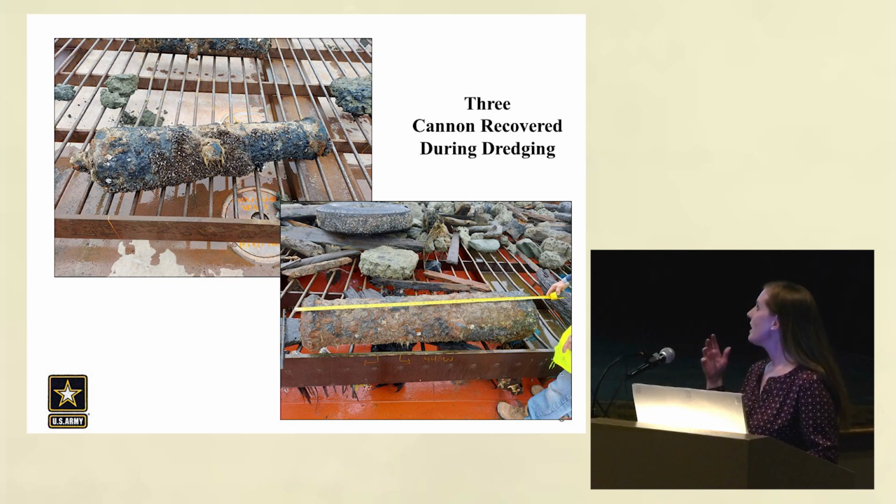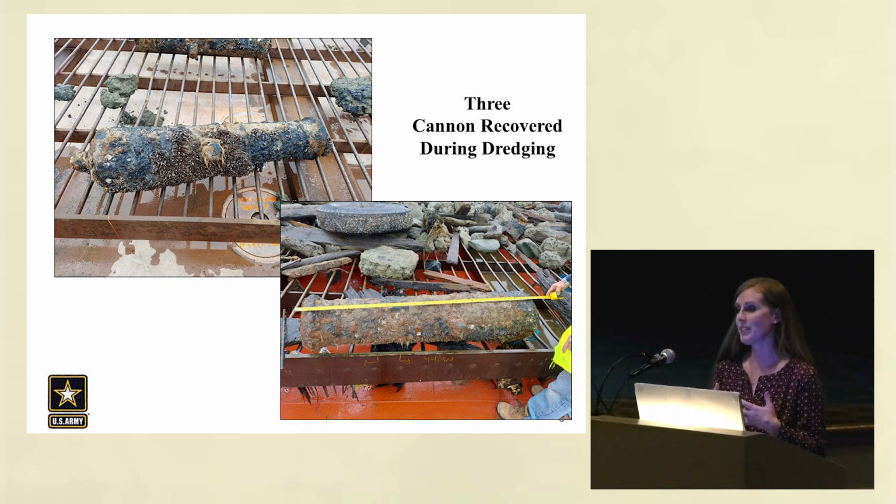So how did we end up finding 15 Revolutionary War cannon in the river? As part of the dredging techniques they use in this area, they would take a clamshell dredge that basically scoops up debris on the riverbed, in preparation for a cutter head dredge to come through. Now keep in mind, this is in the area where the CSS Georgia was scuttled during the Civil War. So there is an untold number of munitions down there.